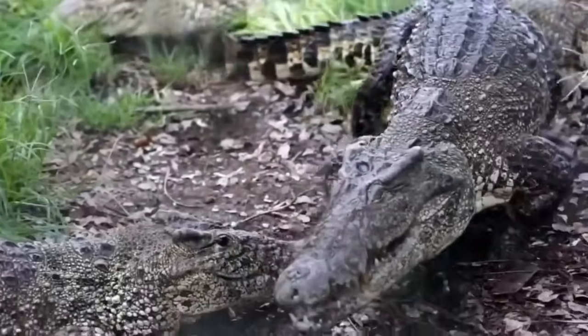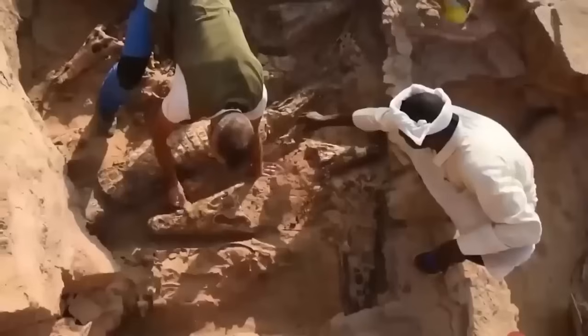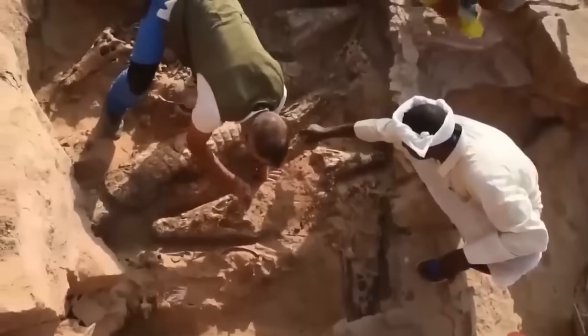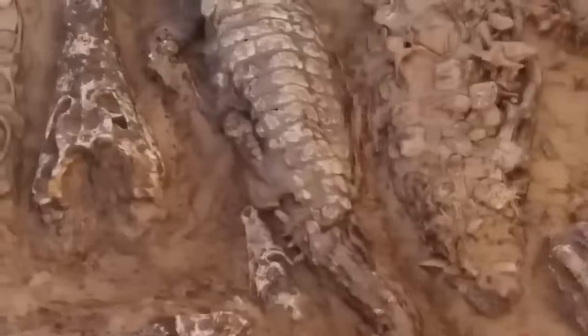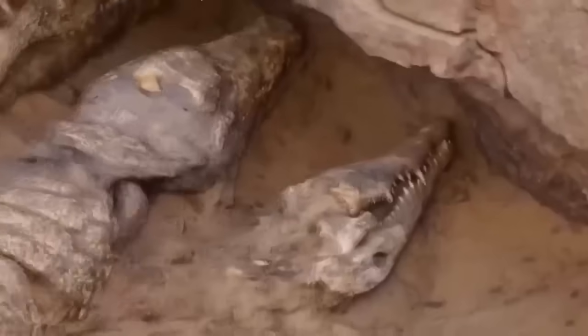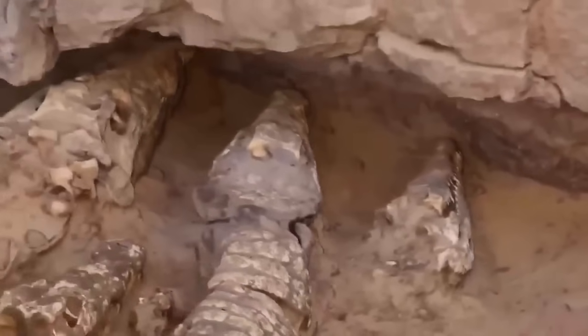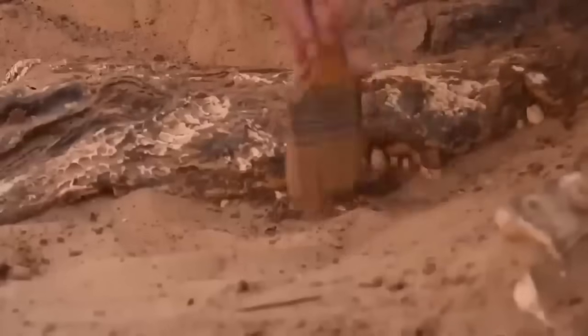Either dead or alive, crocs will always scare humans to their cores. While digging the ancient tombs, the research workers found 12 crocs buried in the soil. Looking alive from afar, it felt like they might open their jaws at any moment, because their textured skin still looked fresh and the teeth were still intact within the jaws.